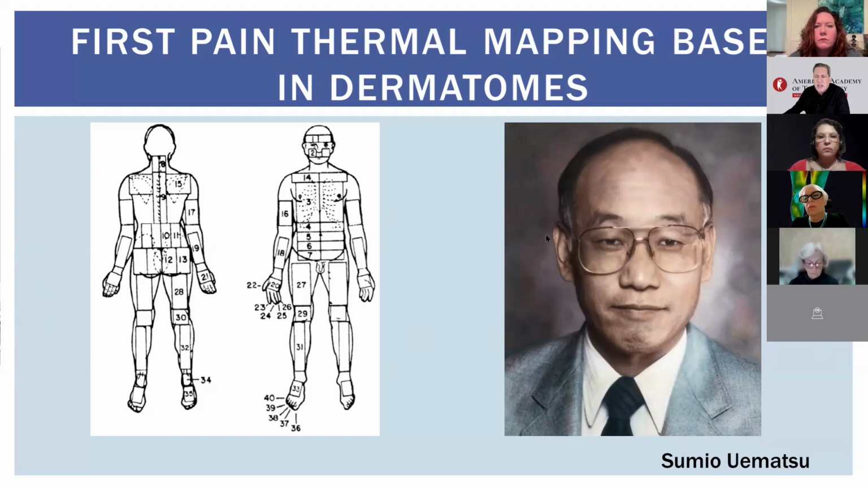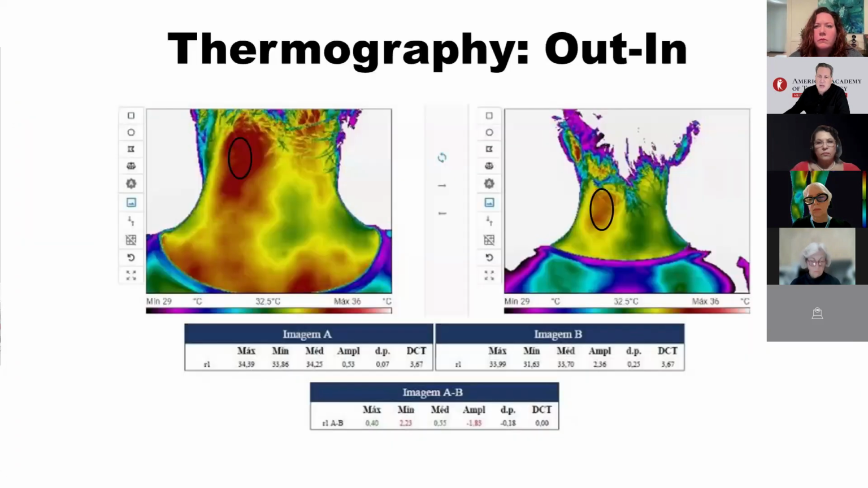He introduced the idea of using thermography to measure temperature as a key tool for identifying abnormal areas according to his reference table and normal temperature range. So this will be explored by Luciane in her next presentation. Dr. Uematsu is recognized as the true pioneer in medical thermography. Since Lawson discovered it, it's been 68 years of advancement in this field. But wait, something else has happened and we can't overlook it.